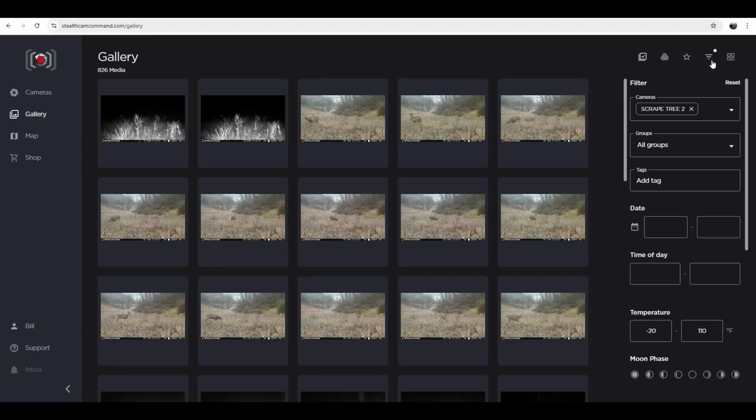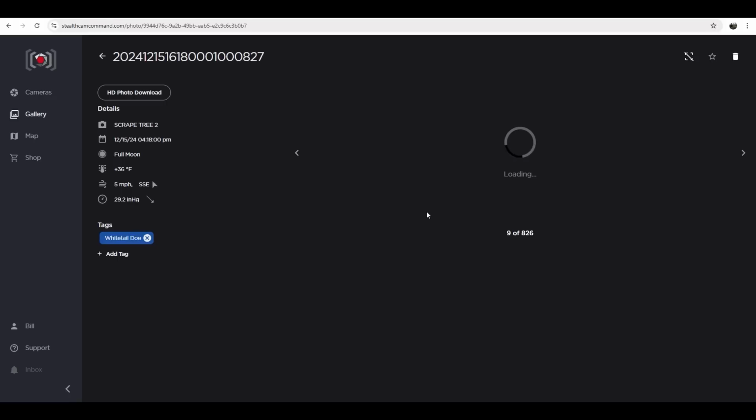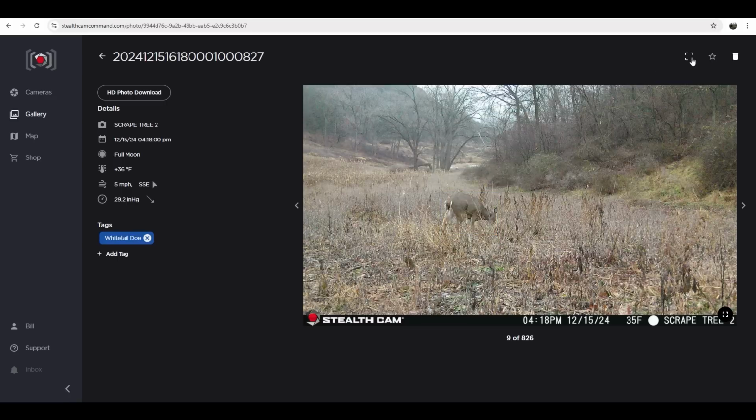So when we come back from break, I'm going to walk you through all 16 of these camera sites, show you what was on those for the past 48 hours, and then we'll talk about any conclusions and what we can learn from that.